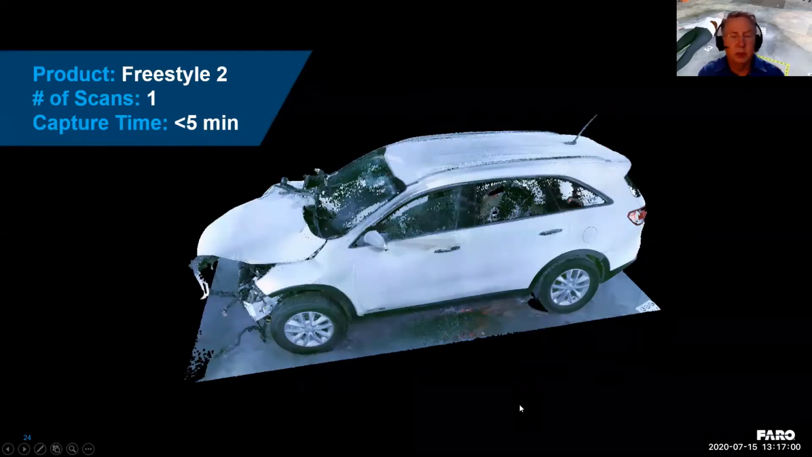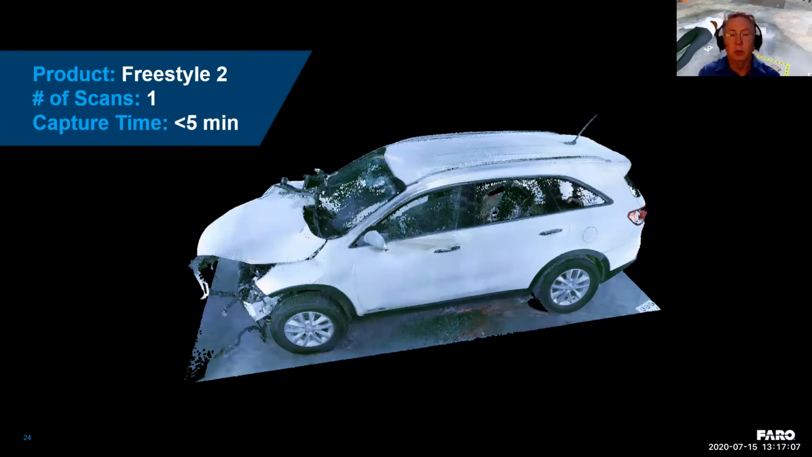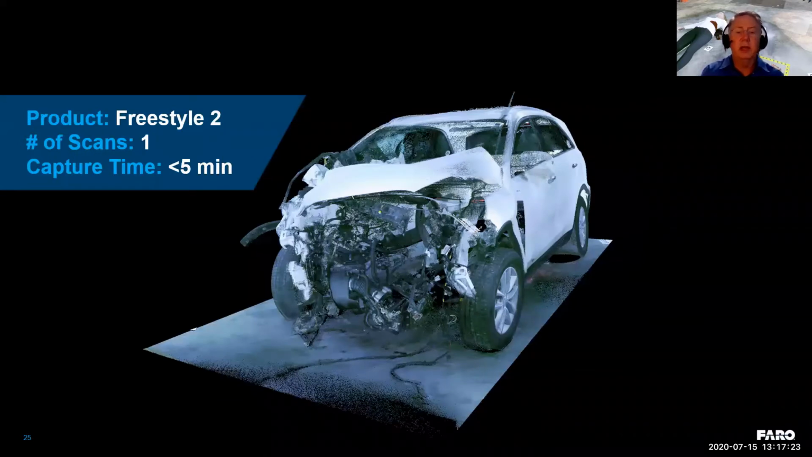This is the vehicle. Actually, our special guest, Gabe, had a hand in capturing this vehicle. It was one scan, and it was less than 5 minutes to capture this. Again, we did it in one scan because it just makes it so much simpler. But because the device is so powerful, now we can do it much quicker, much faster. Better data, faster.